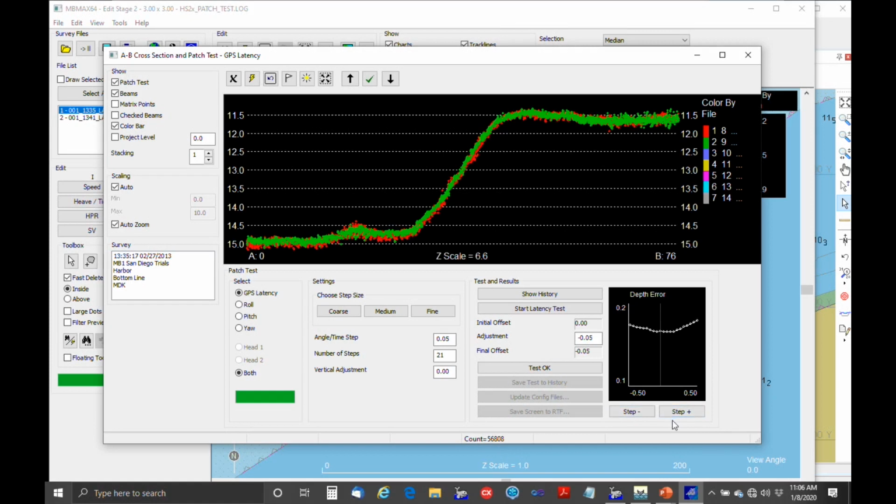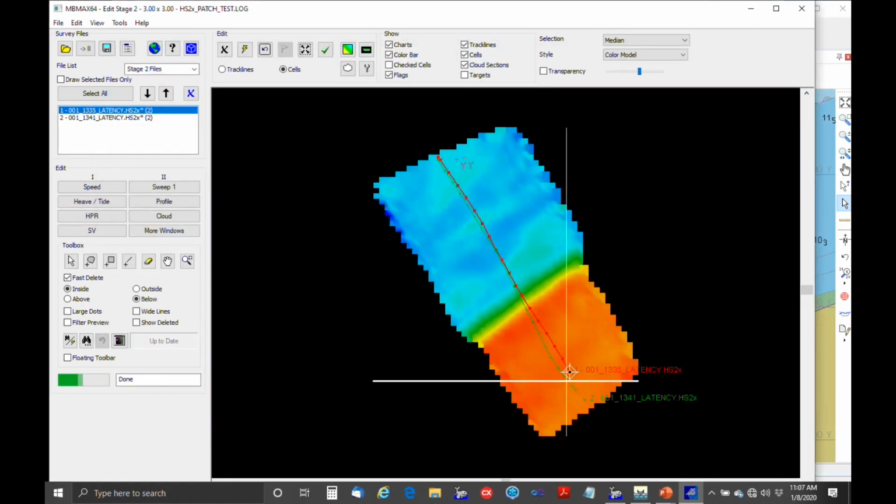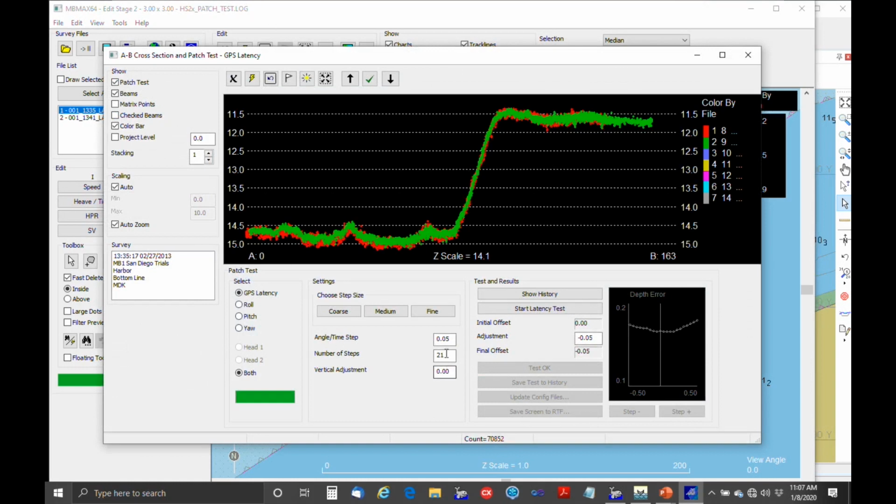One of the things you have to watch out for and pay attention to when you're doing this test at different speeds is that you can get a settlement that will change at different speeds. So your boat will actually be riding at a different position in the water, and if that's not compensated for, it can lead to errors in here. So if we say that test's okay, and we cut a cross section over this entire thing, that's what this vertical adjustment is for.